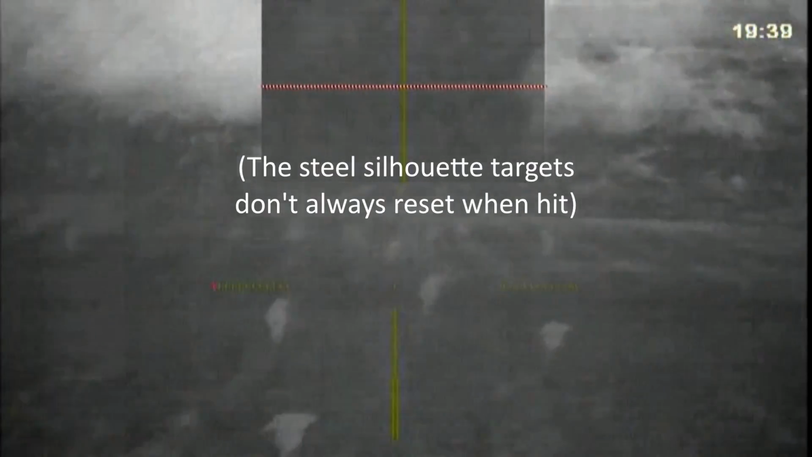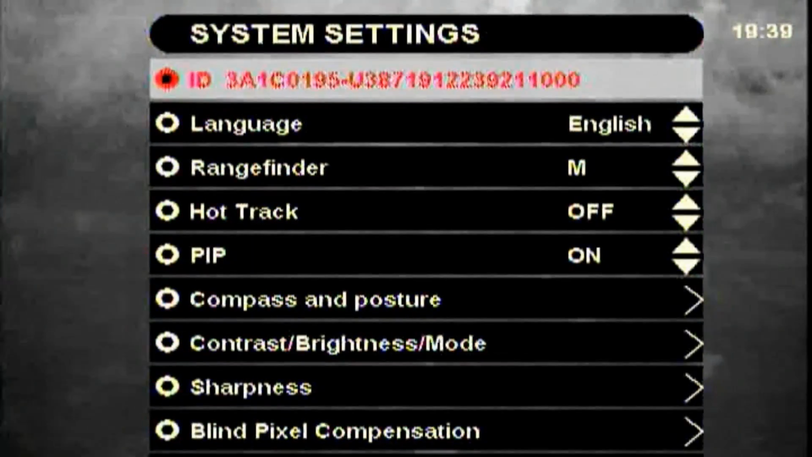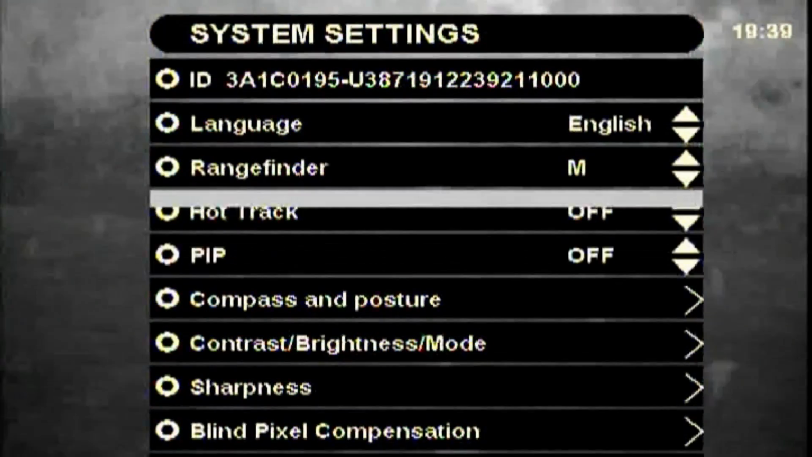No, not resetting. So I'm going to disable the PIP. Back into the menu, short press, and hit off, back up to the top, and onto mat 1 mag, 2 mag, correct.